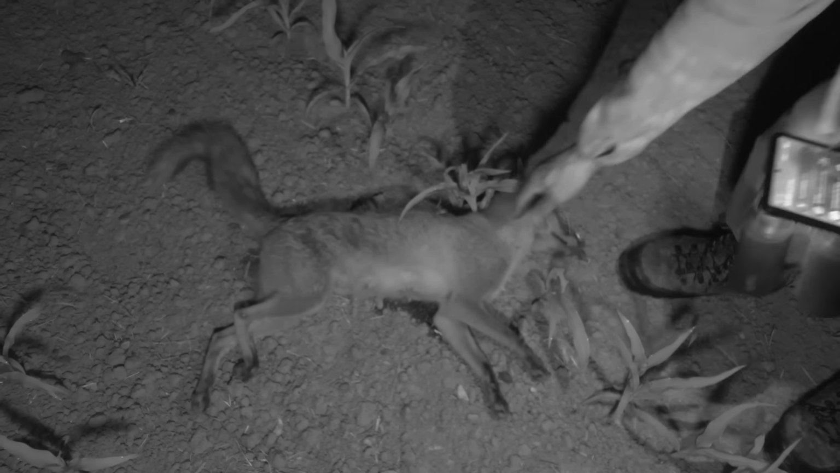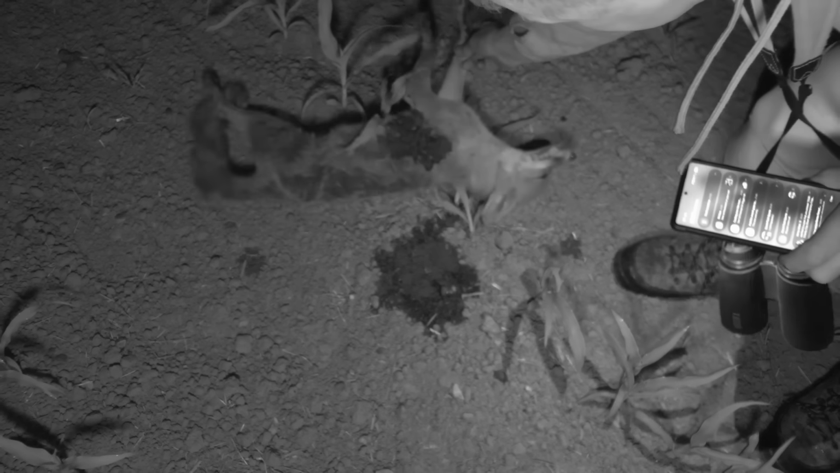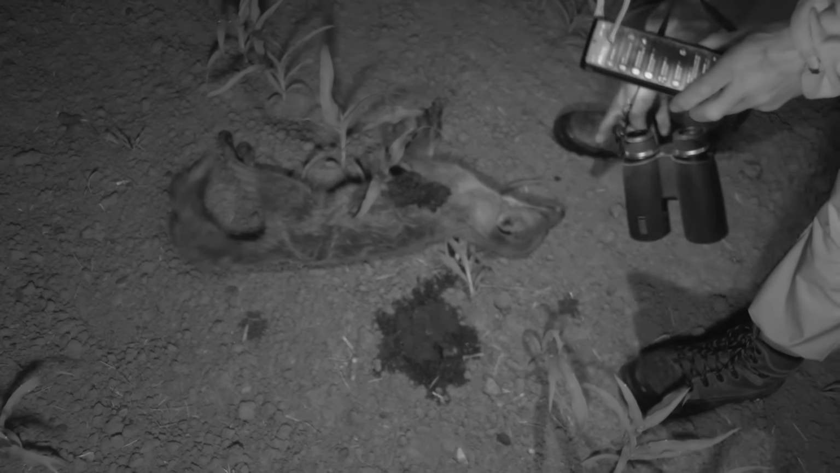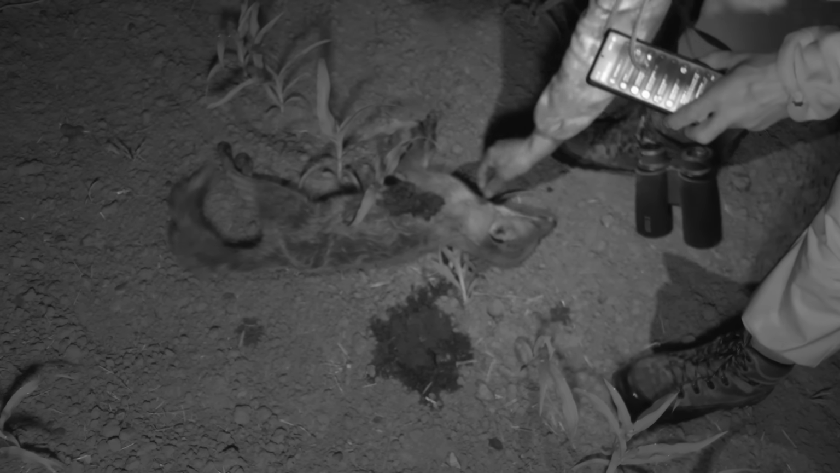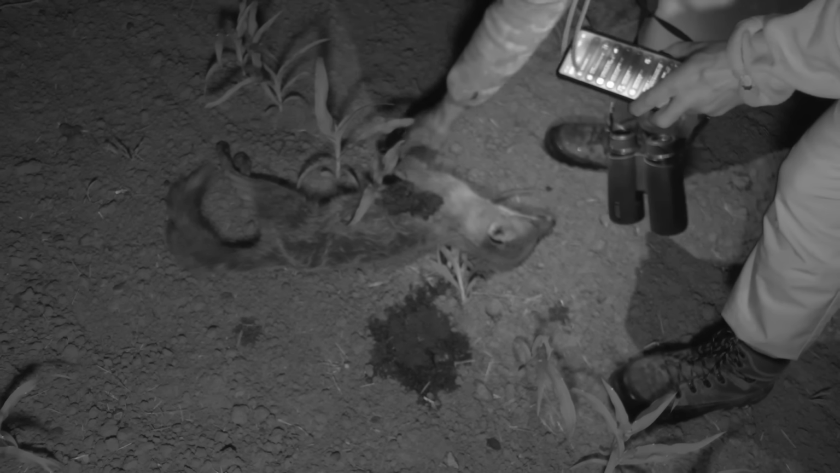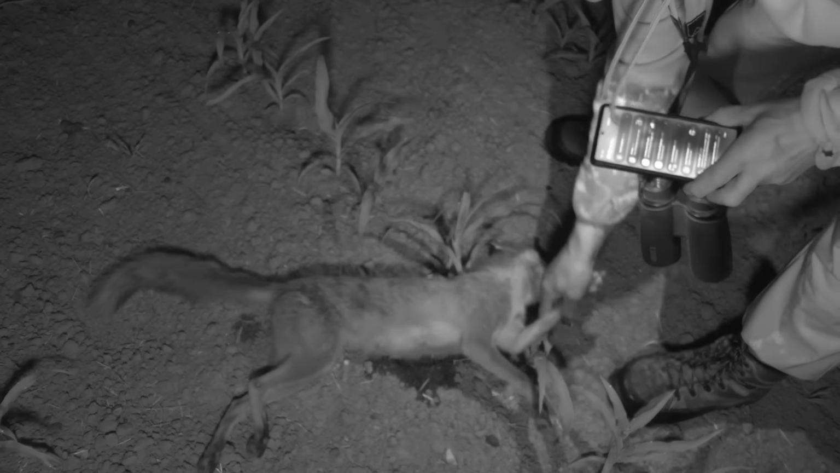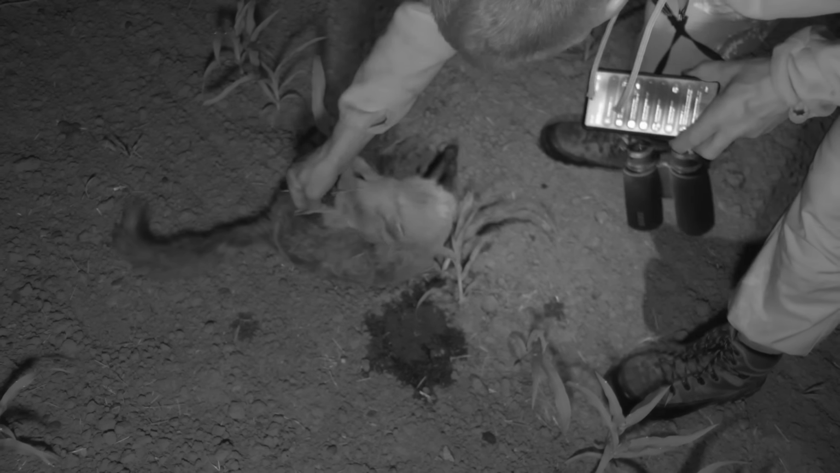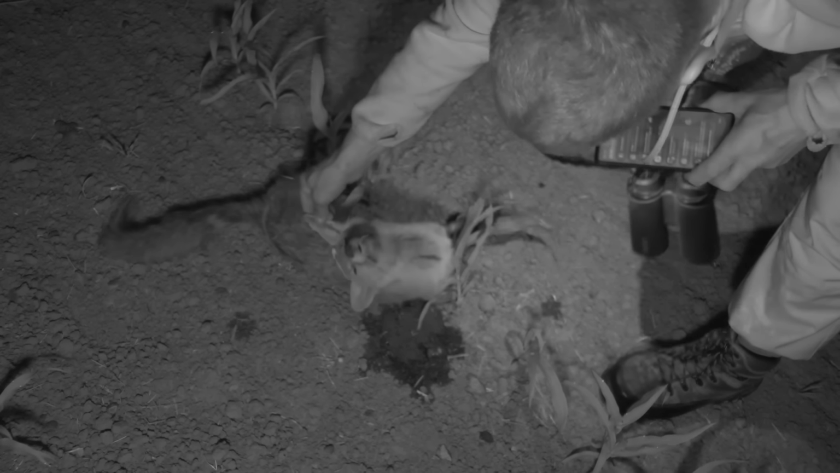Perfect. Tiny little thing, isn't she? As you can see, it's a little old vixen, but those cubs we saw up there, they're well weaned. She's dry anyway, she's got no milk.